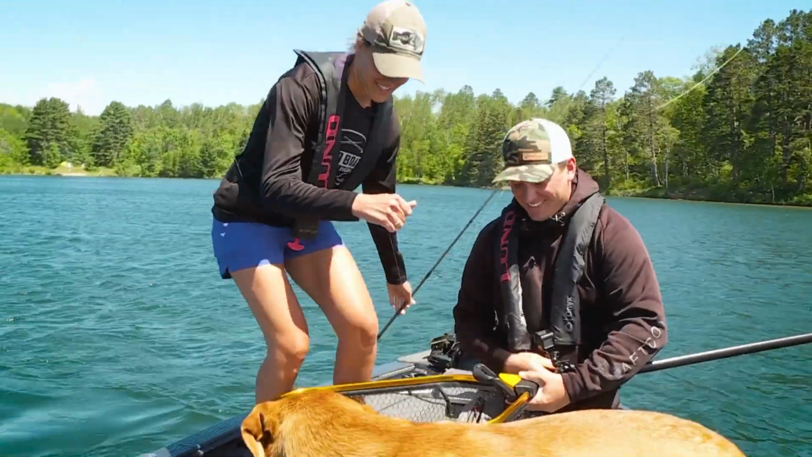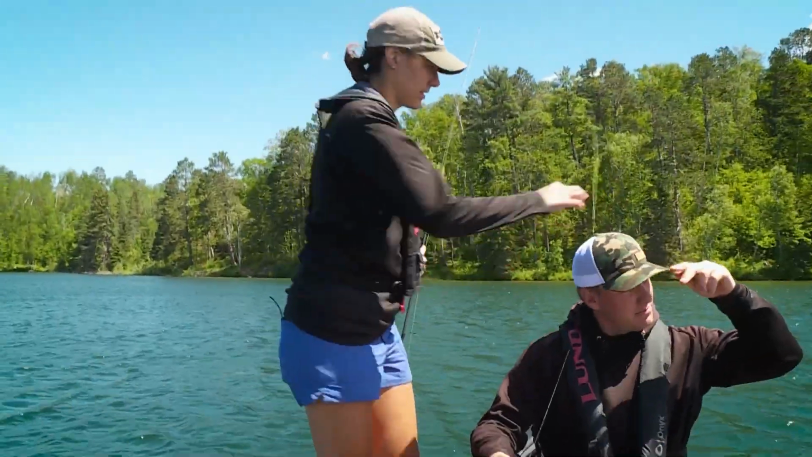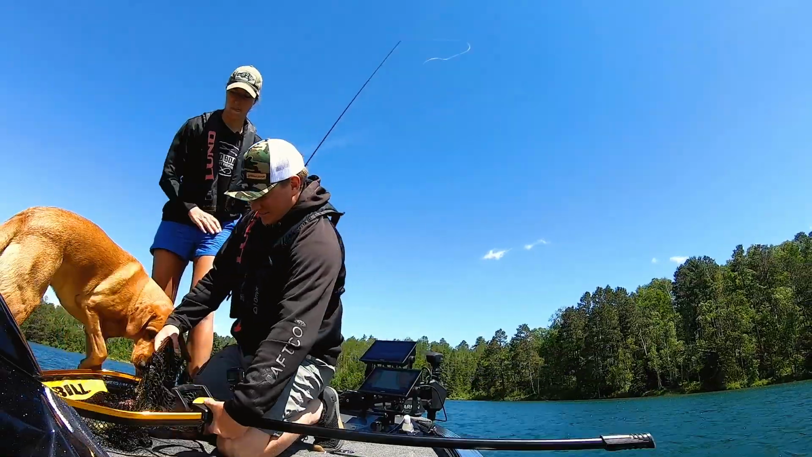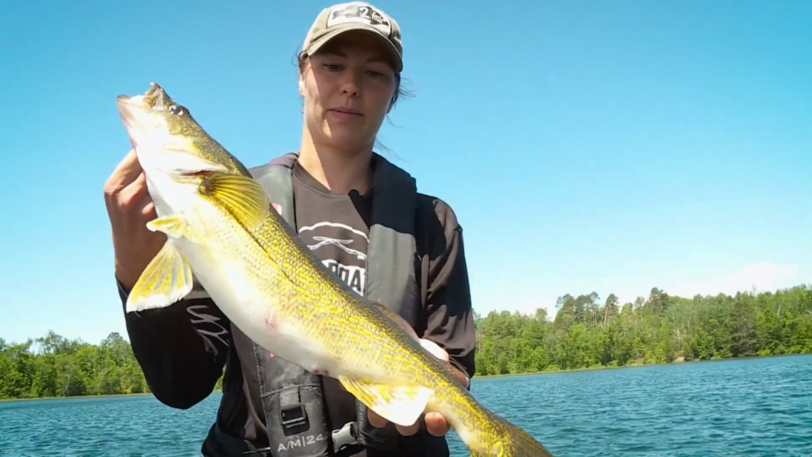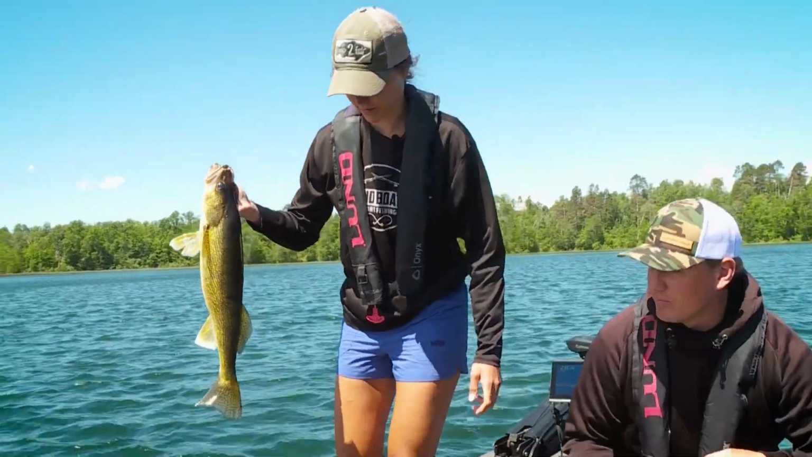Copper just got clocked in the head with the 3/4 ounce tungsten. He wanted it. He just followed it straight to the bottom. Did he? He was about 10 feet off bottom. Oh, there's another nice walleye. Boy, they've all been about this size. I was hoping this one was a little bigger since it was really fighting, but.